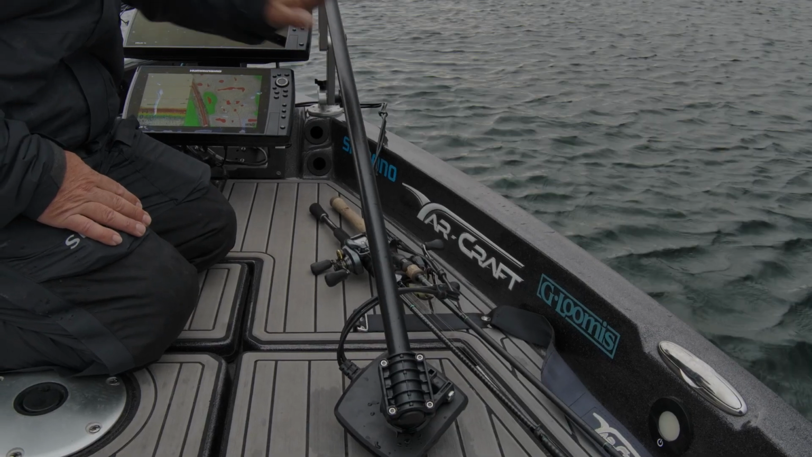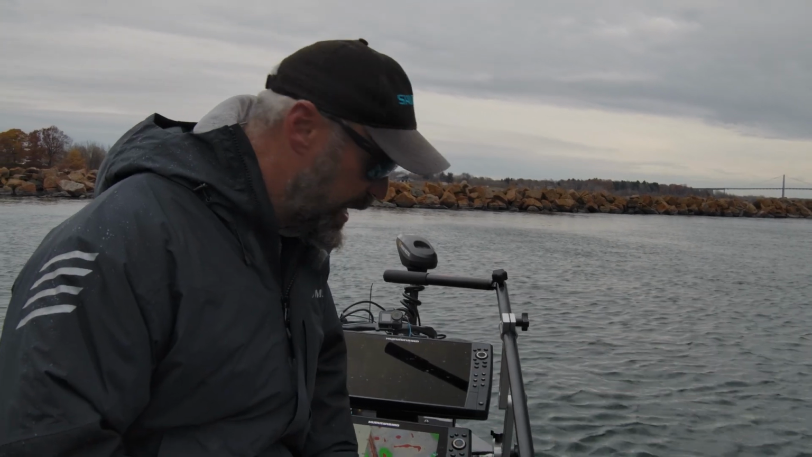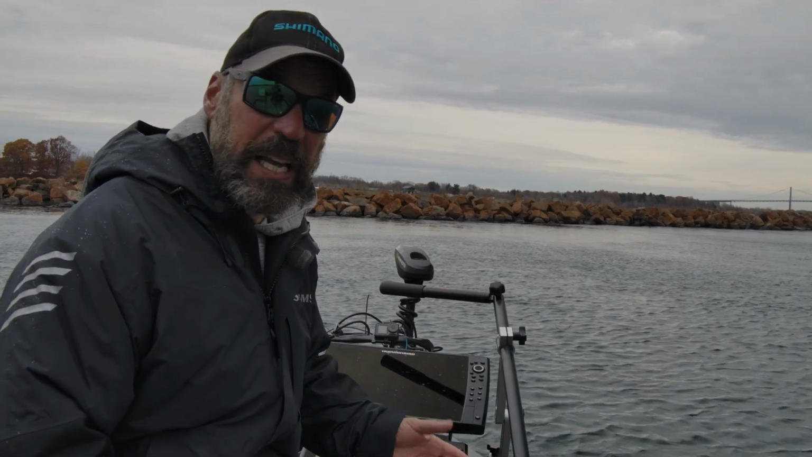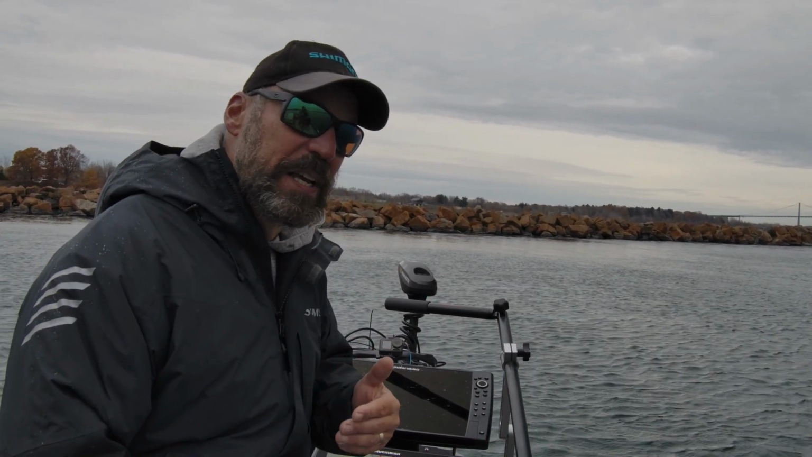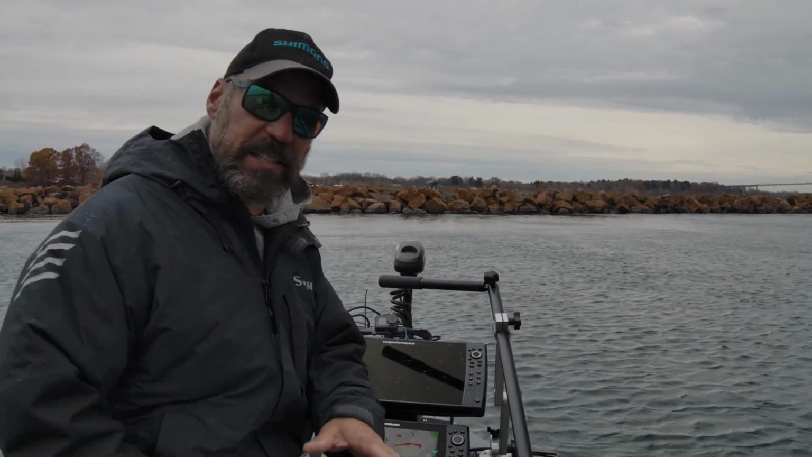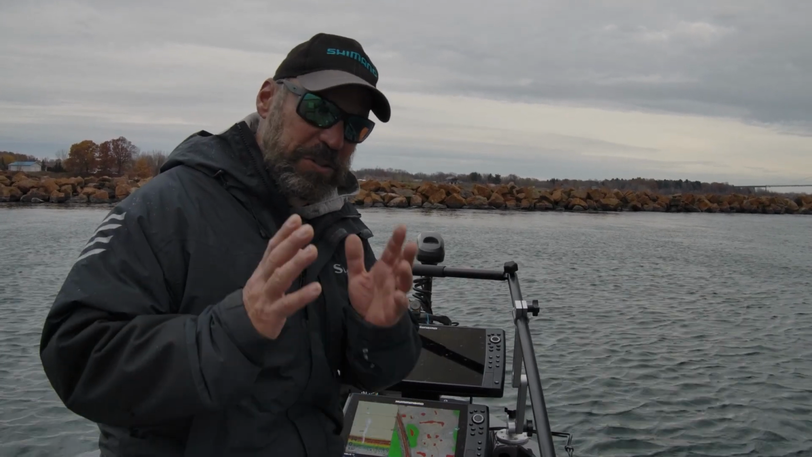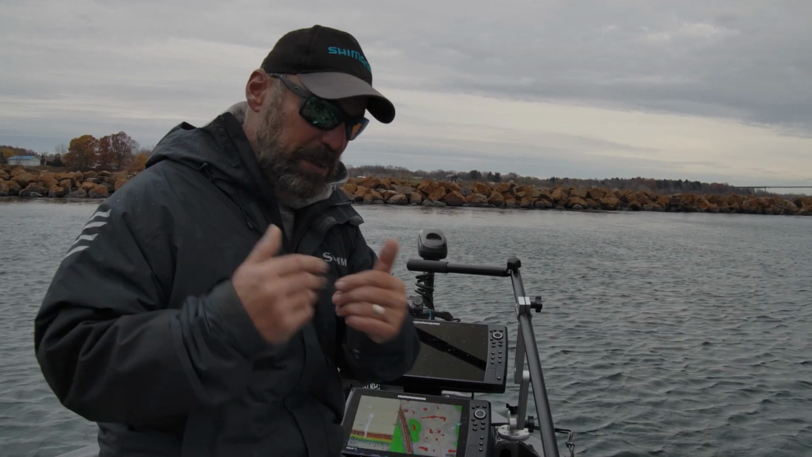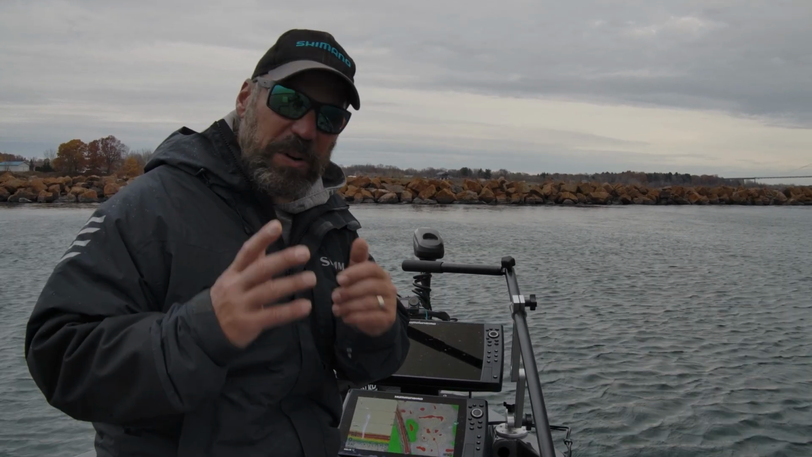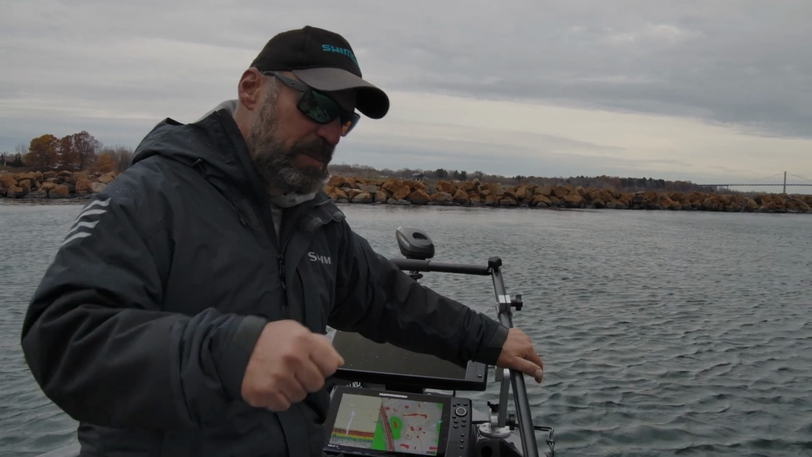So the mount here, this is the Geiger Tech mount. This is a universal base mount that you can mount anywhere in your boat, really. I personally, from using it both ways, don't want it mounted to my trolling motor because of this. When you spot lock on your trolling motor, it forces your live transducer to face the way your wind is blowing your boat.